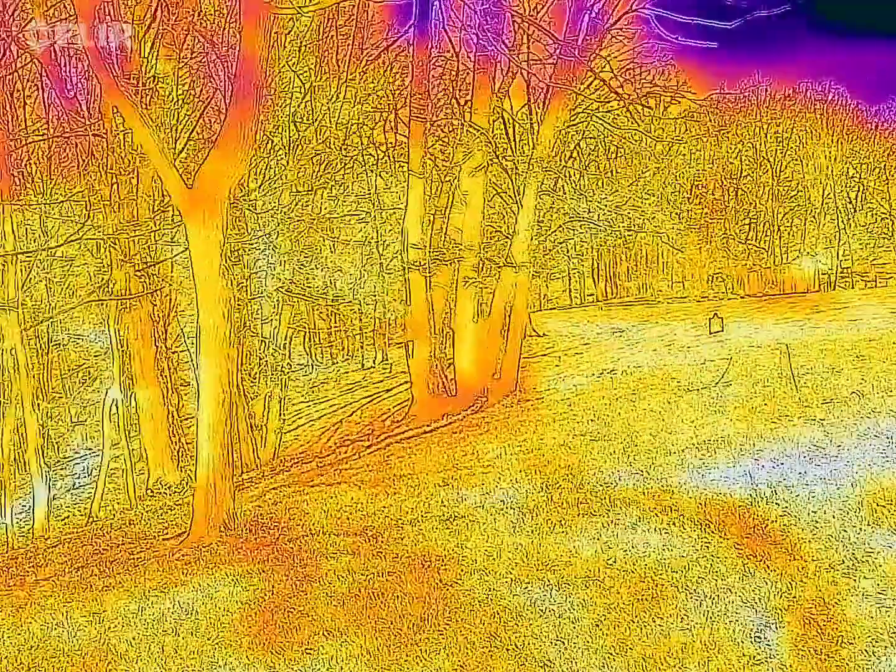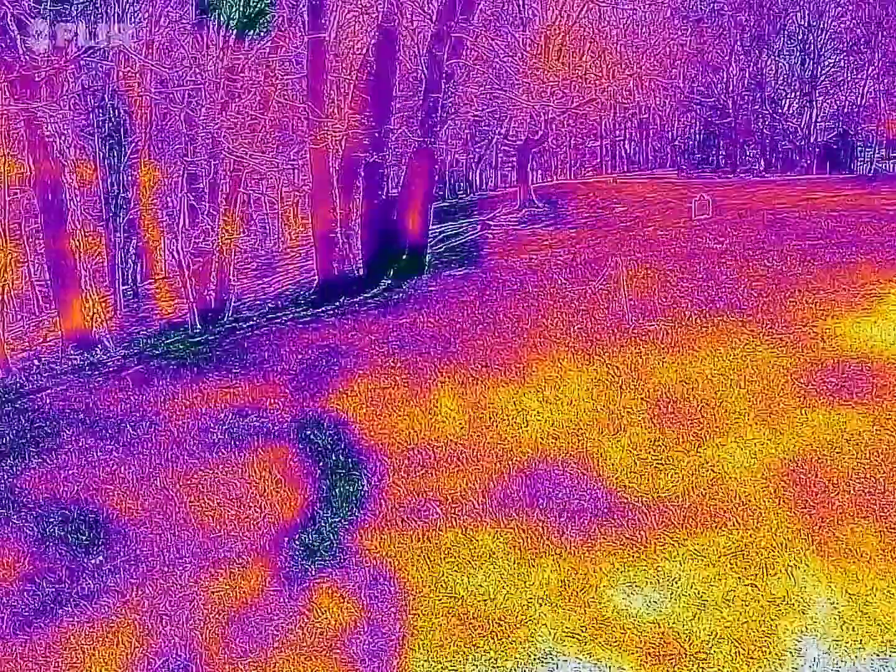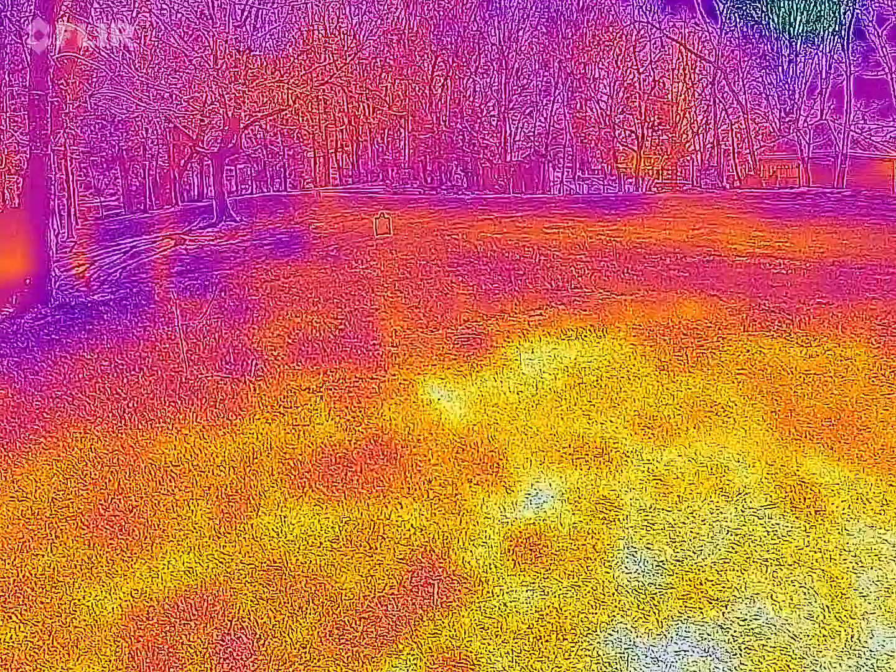Okay, so I don't see any spooks in the tree line, so no big cold entities wandering around, nor hot ones. Well, technically I'm a warm entity wandering around, but that's not what I meant. This is a big grassy area, not much in it.